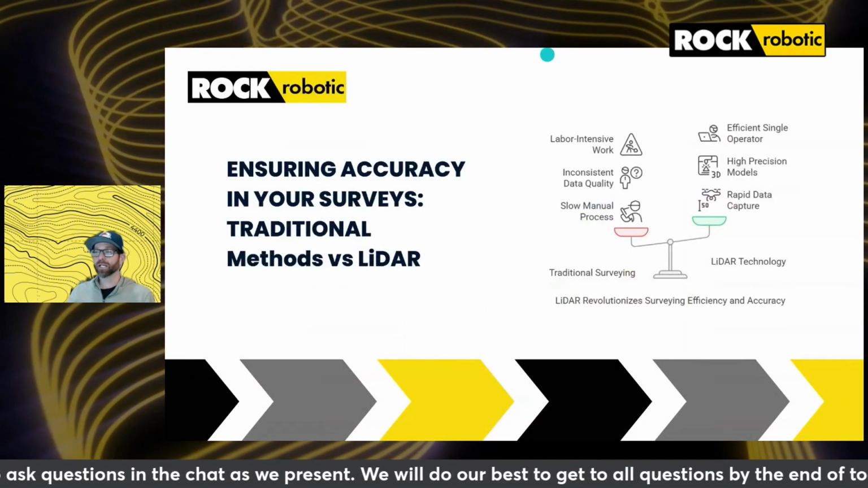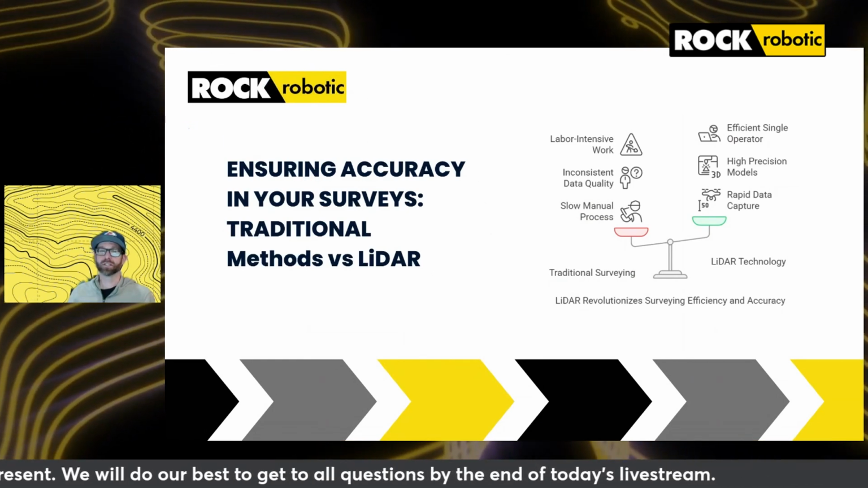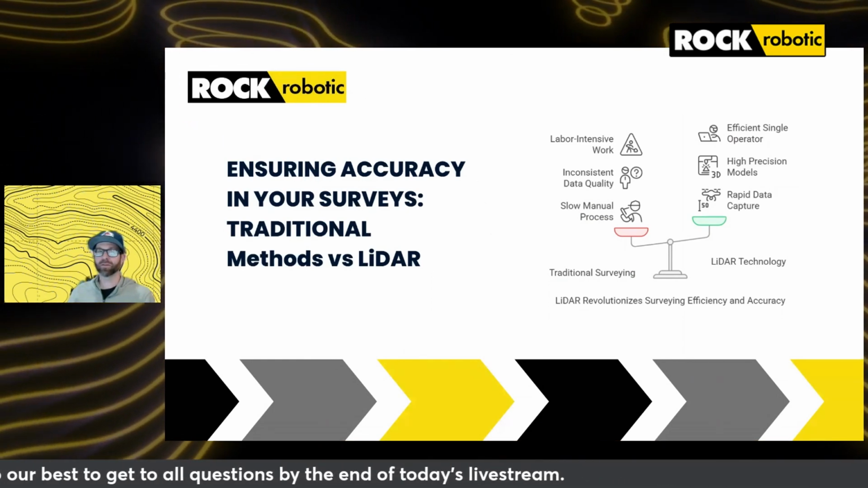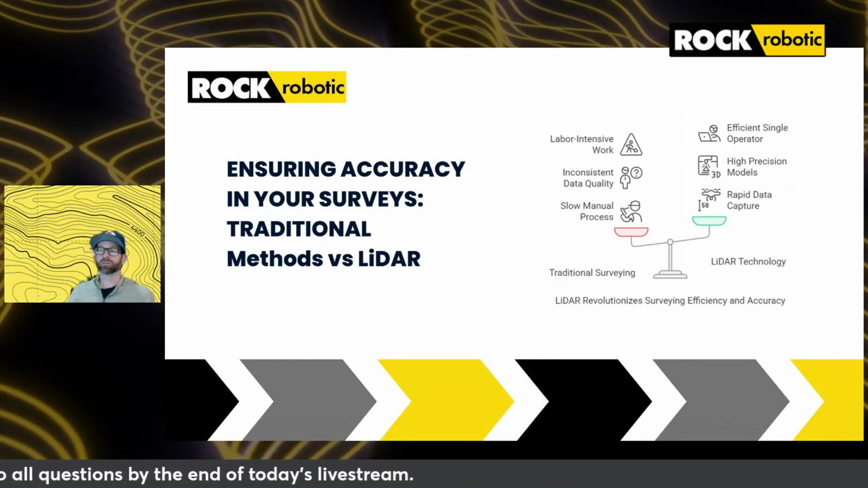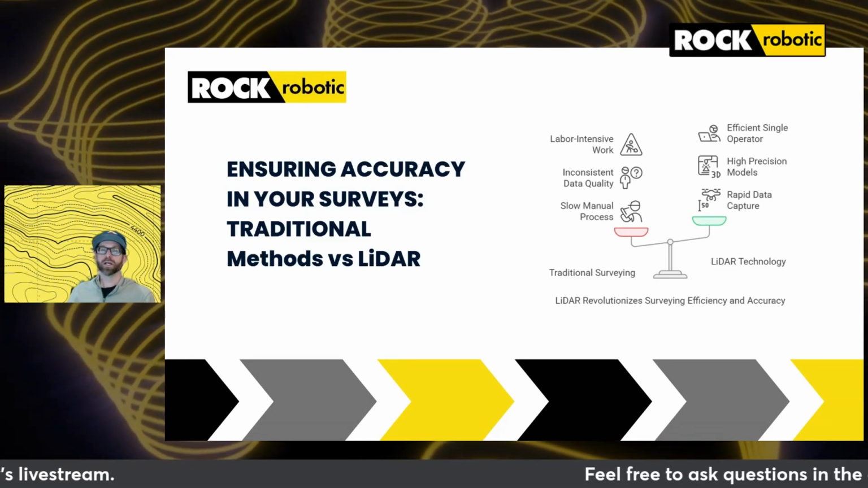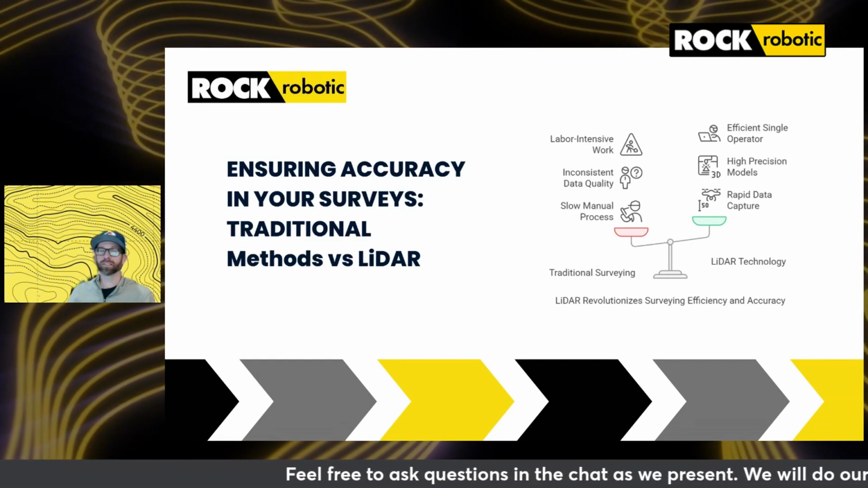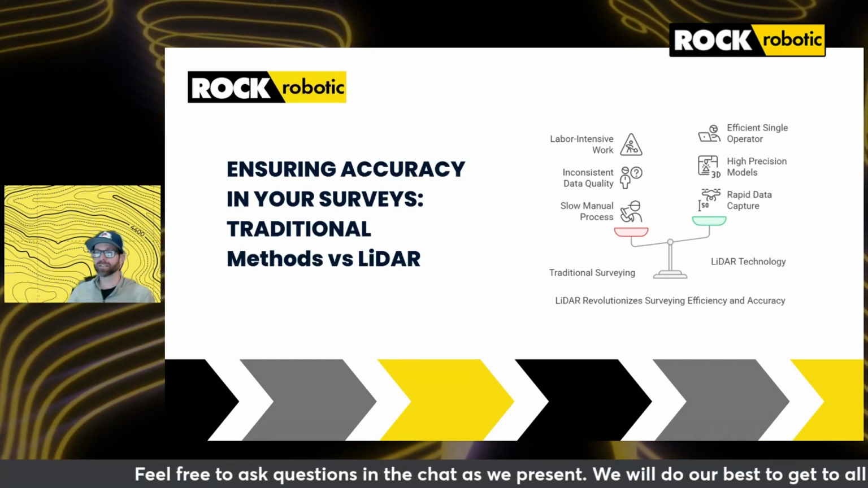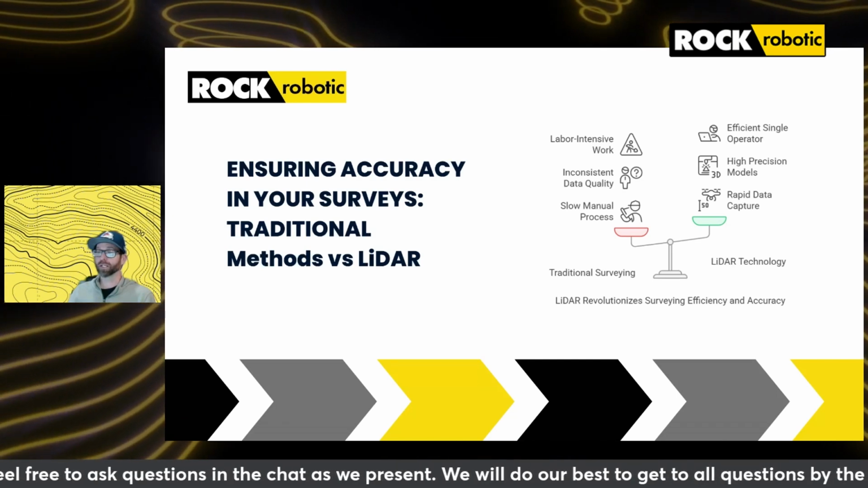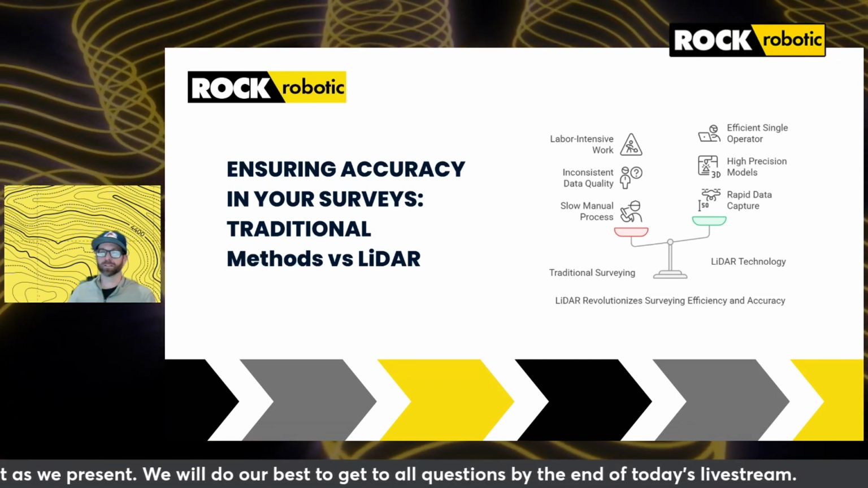The accuracy of planimetric line work depends heavily on the methods used to collect it. Traditional survey methods, while precise, are often time-consuming and may not fully capture all surface features. These methods typically require a multi-person team working over an extended period, depending upon the size, scope, and complexity of your project. Anyone who's been on a traditional survey crew knows the challenges.